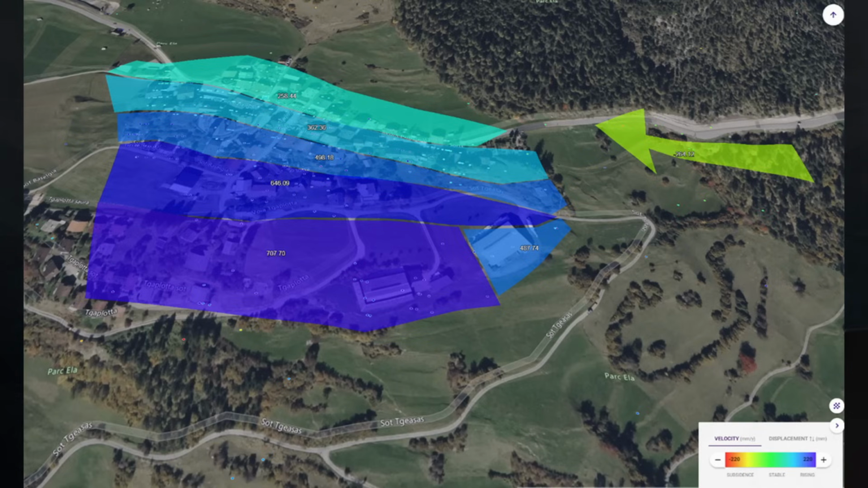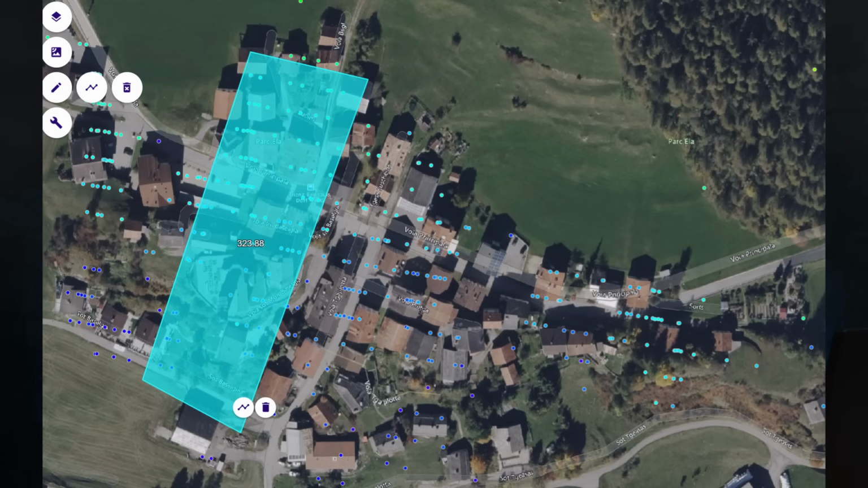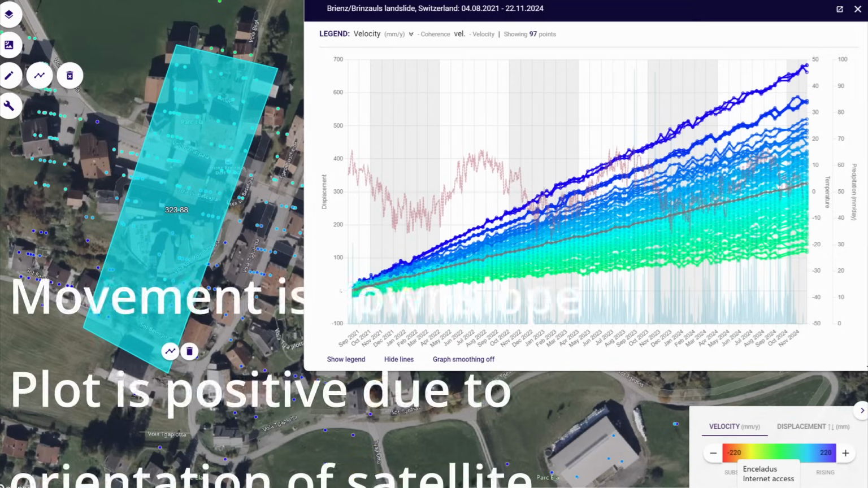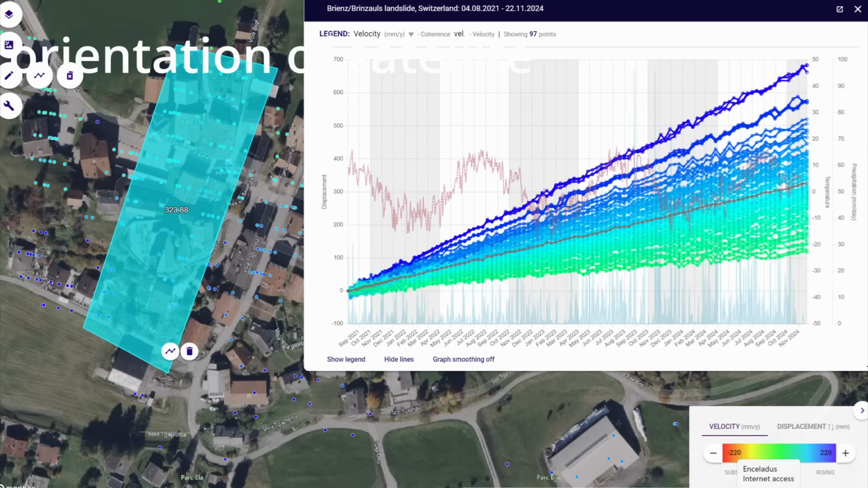Once you have all your data points, you can create these polygons and get a plot of what the movement looks like within each polygon. So it shows independently what everyone already knew, is that there's a lot of slope movement throughout the town. But again, I think it's very interesting to see this data on an independent basis.